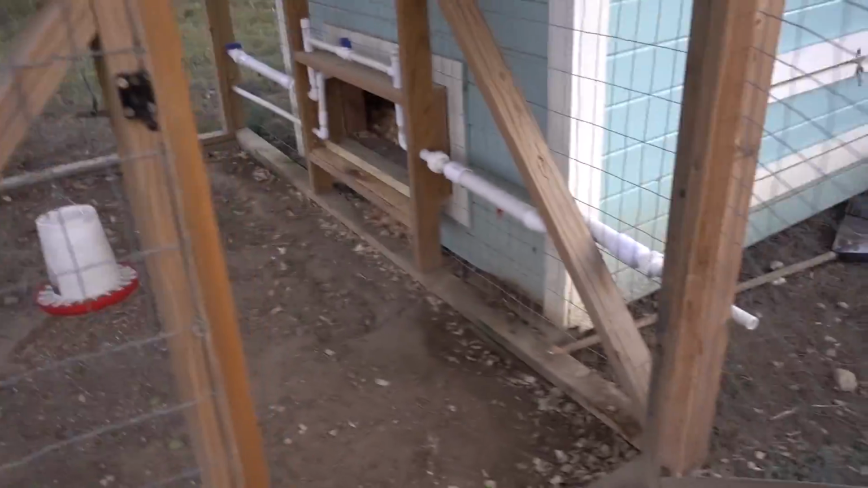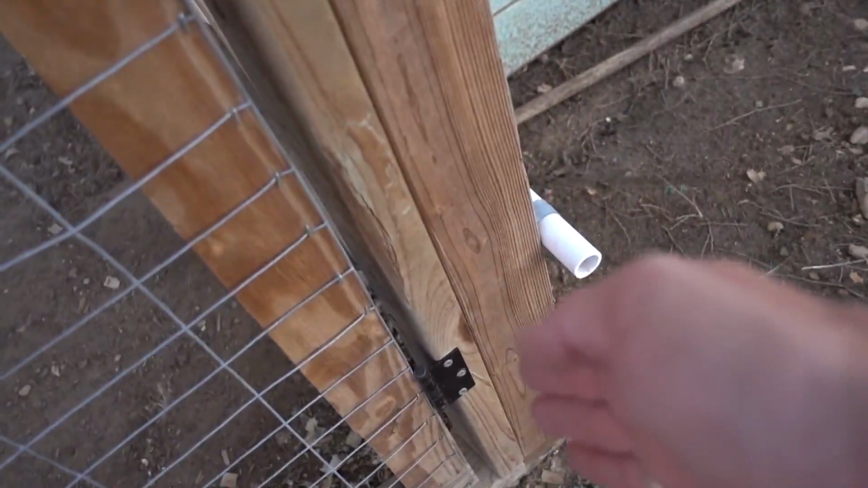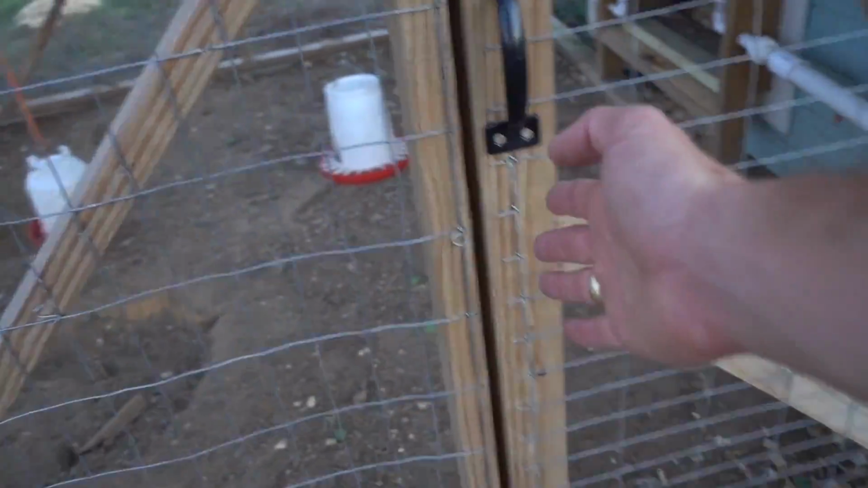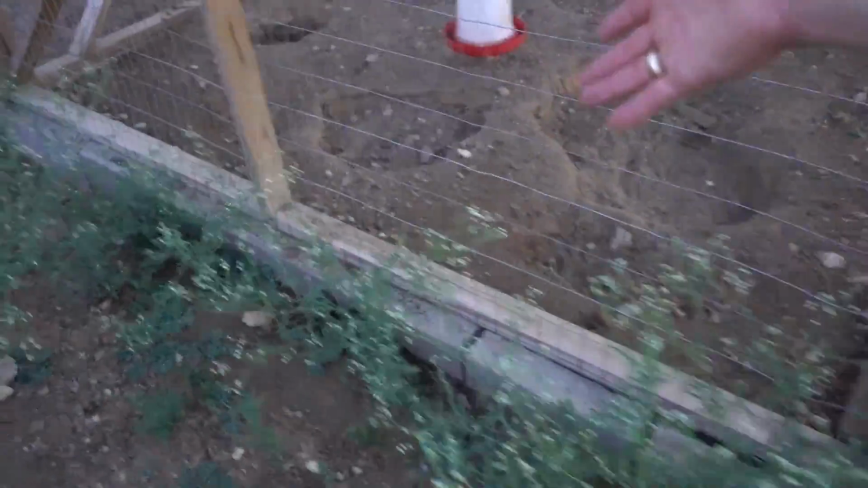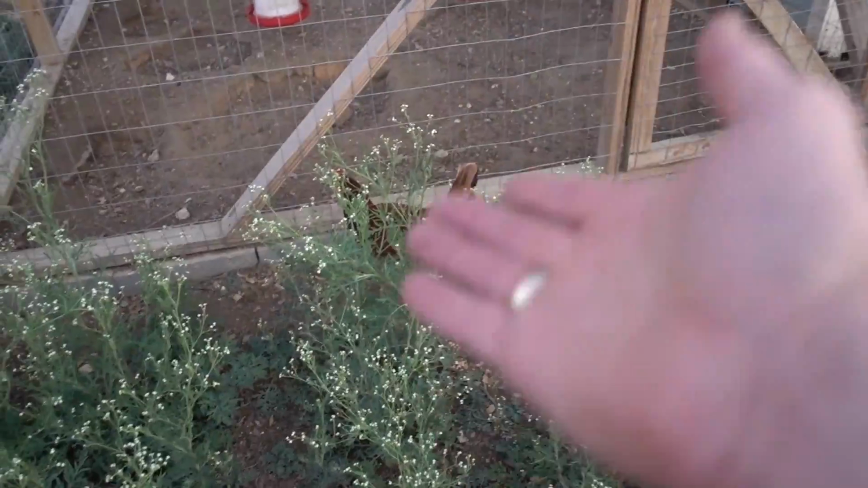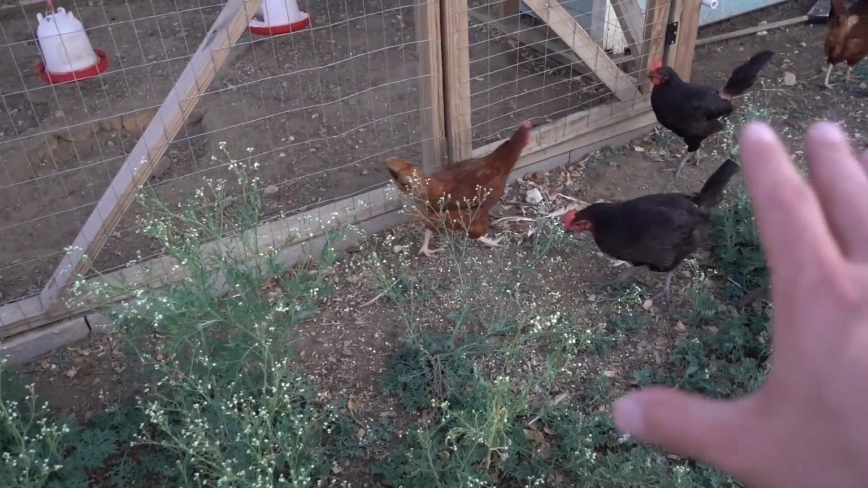I can't see that anything else is going to be able to make it into here. Locked up tight. All these seams are not big enough for a predator to get through. Not one that's big enough to kill a chicken, at least. The ground floor is all solid, all concrete all the way around. We should be good. Condolences on your loss, by the way. I'm sorry, guys. I'll do better.